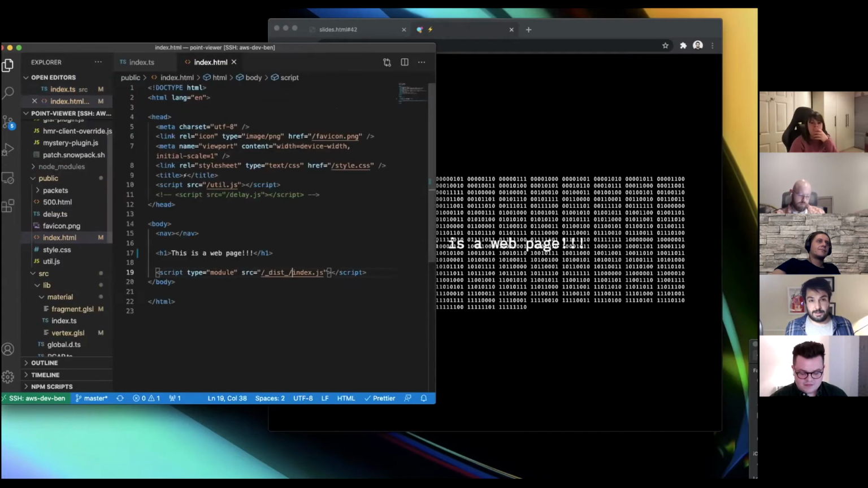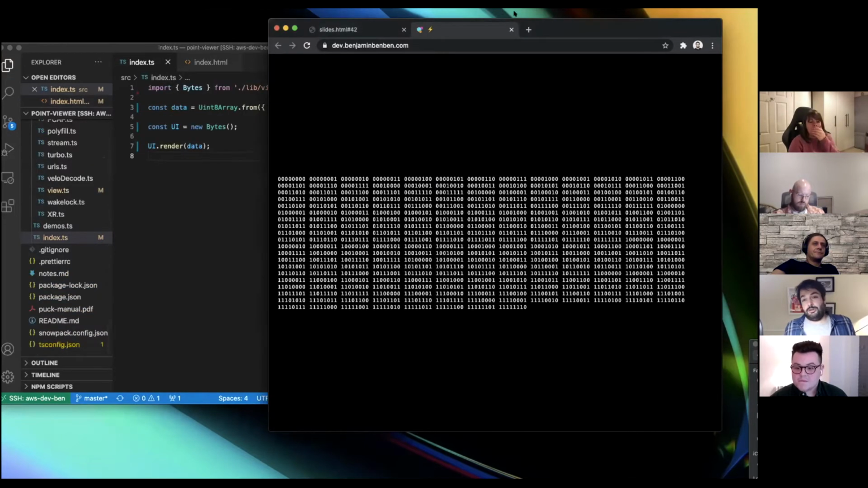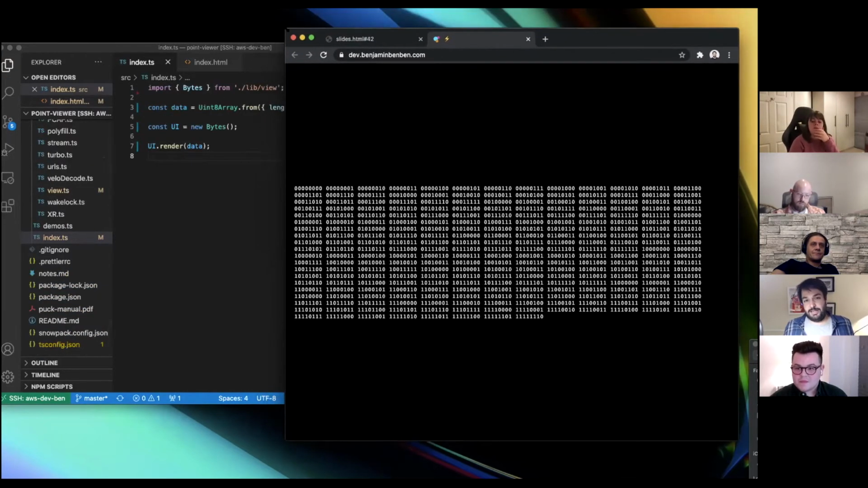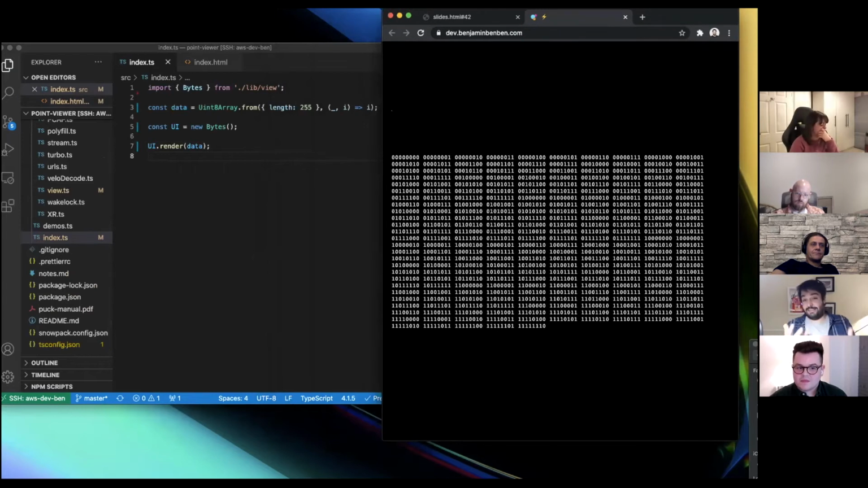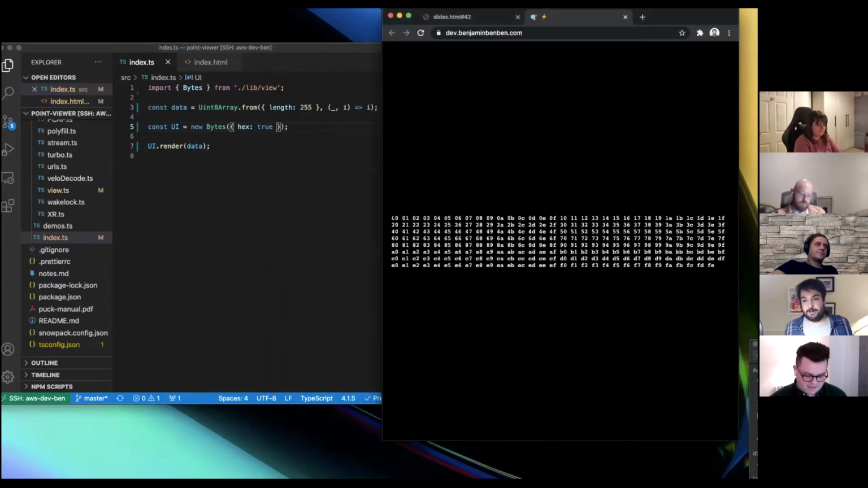So in index.html, this is a web page. You should be able to see these raw bytes, right? As humans, this doesn't really make much sense to us. It is technically the data, but we can't ascertain much. So I've got some properties on here. I can group these together by hexadecimals, which will put it into little chunks. So that kind of shortens it up.